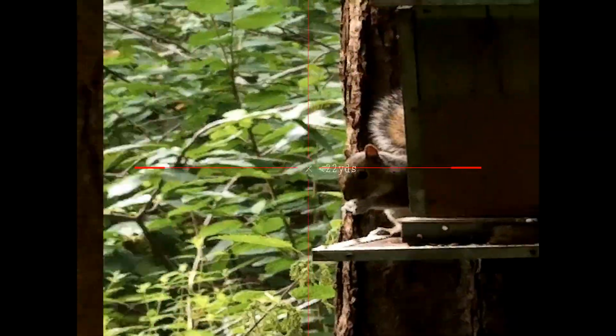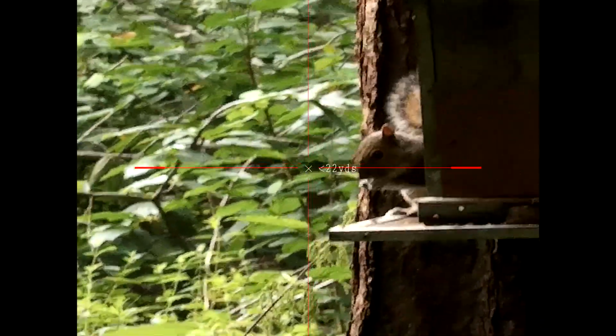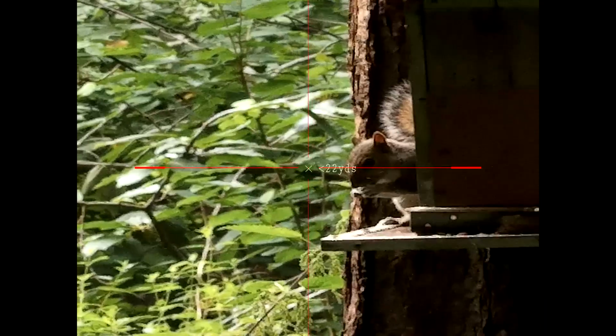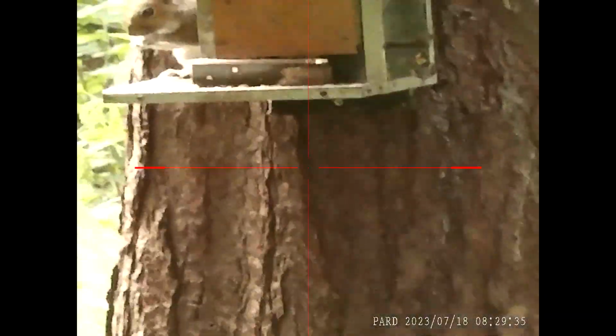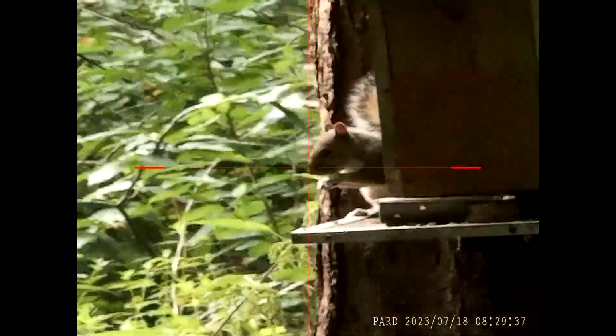I always check zero the night before I go out. I've obviously knocked the rifle in the car. Second squirrel of the day. Rifle now zeroed. Can be confident there won't be a problem with this squirrel.